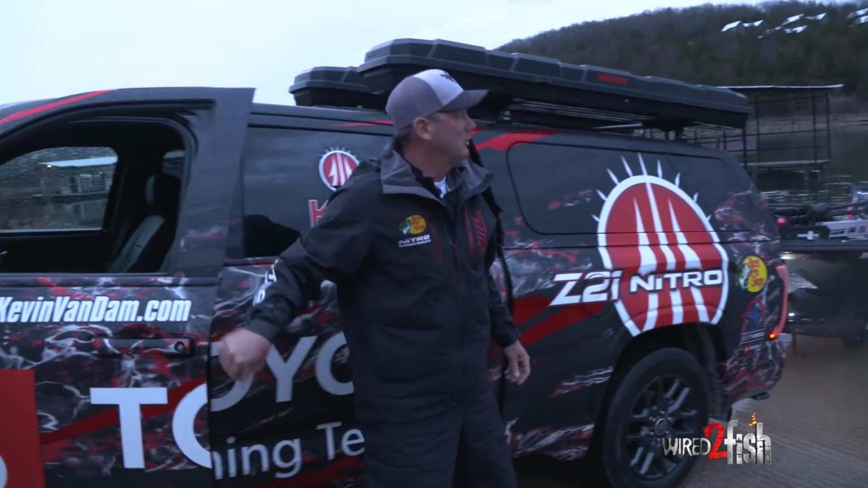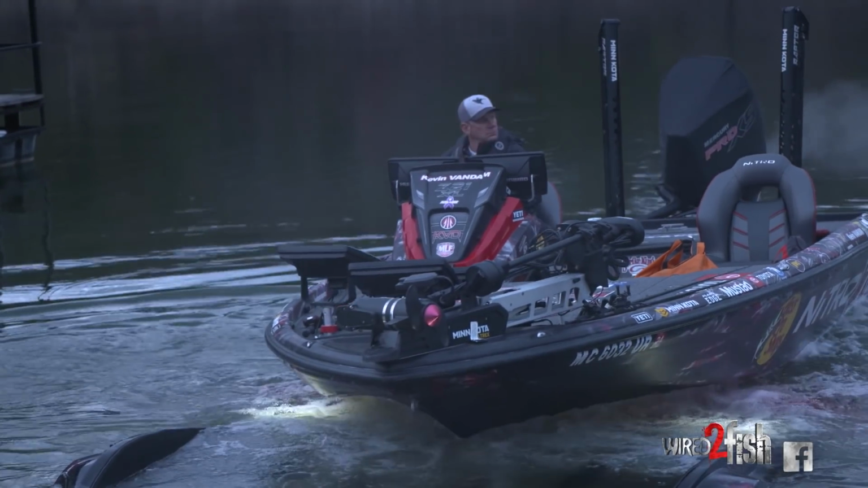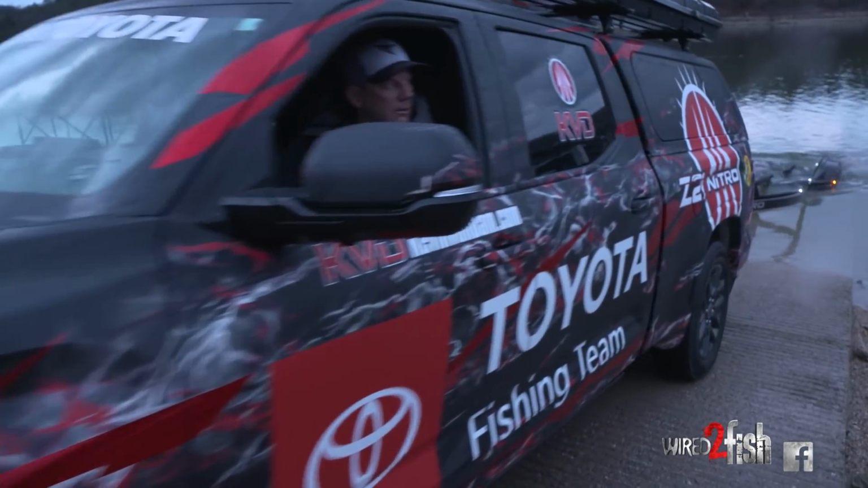Yeah, there's quite a few seagulls flying around. That's a good sign. Yeah, they're even up on the bank.